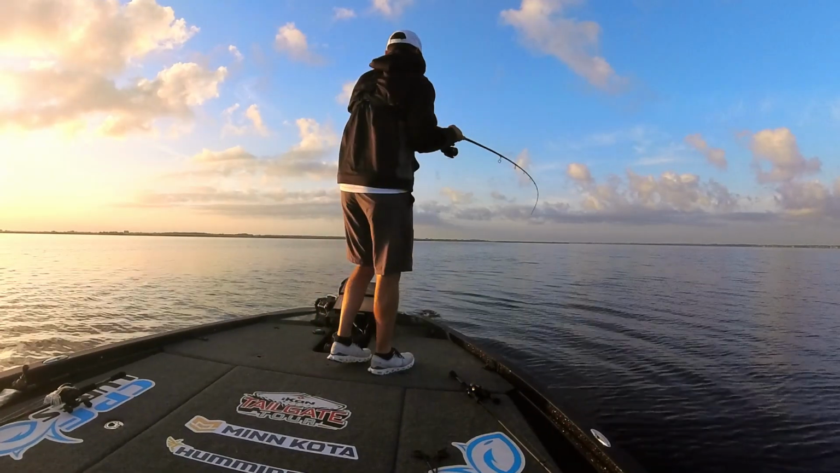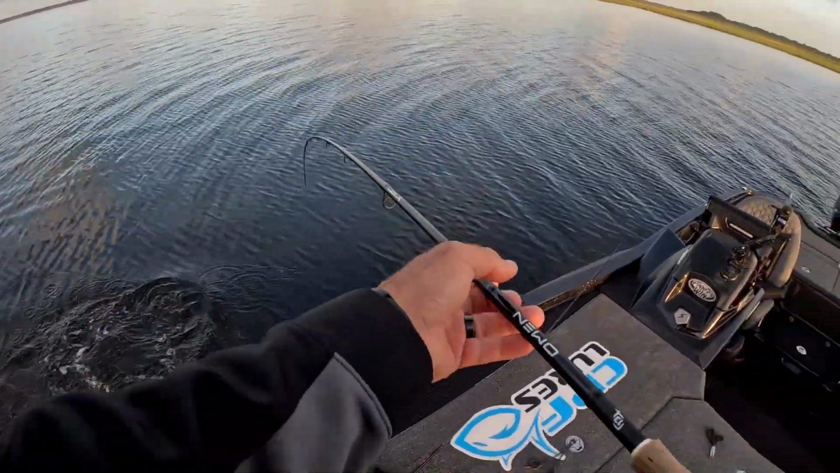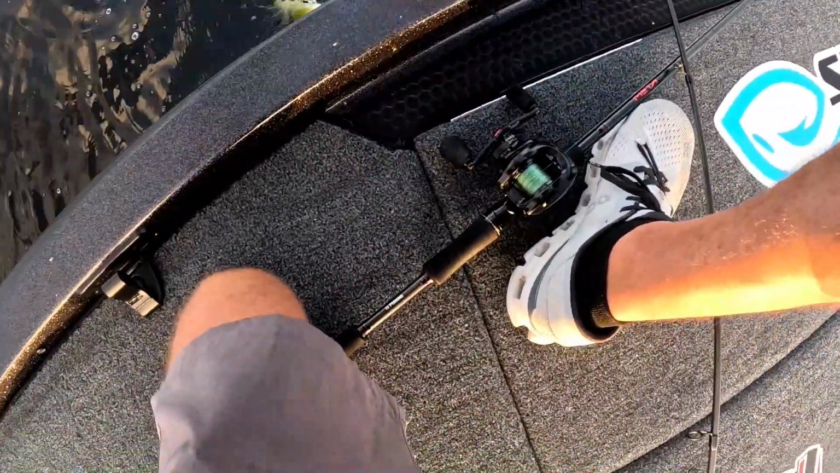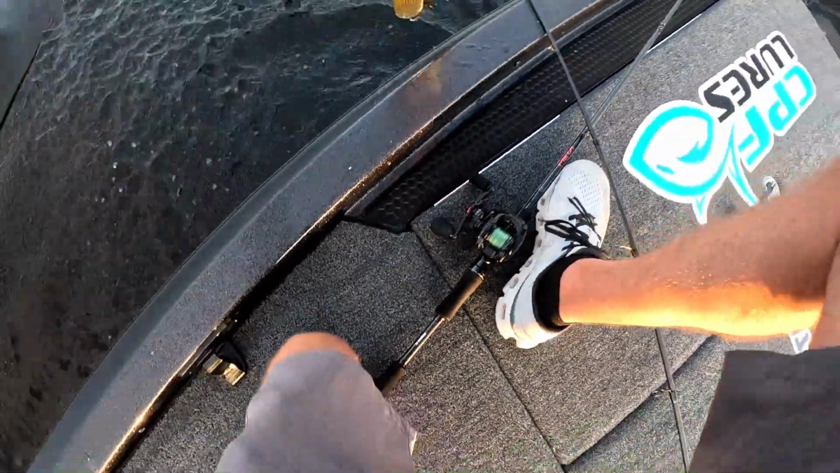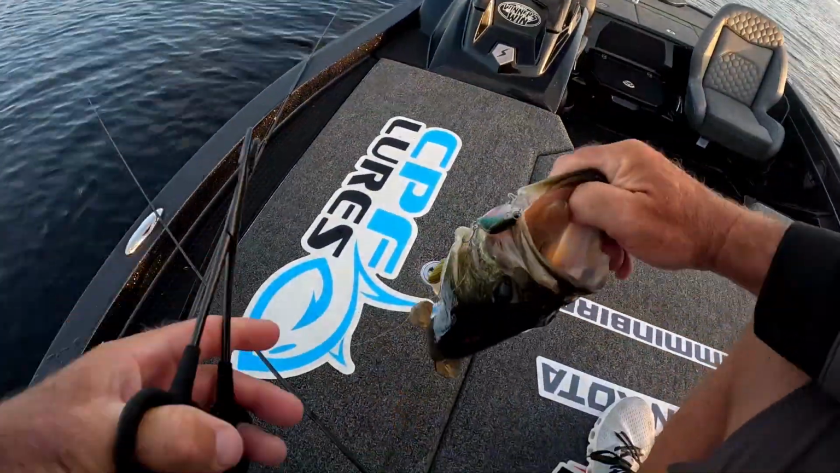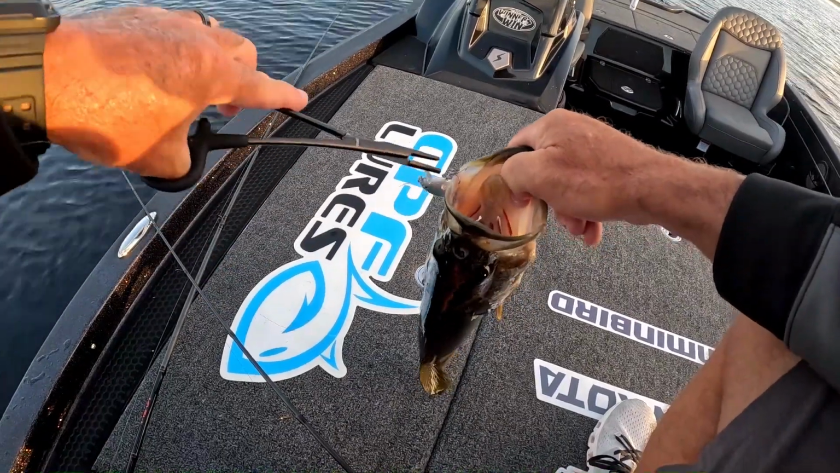I'm out on Lake Toho, by the way. First week of May. Fish is pulling. A little bit better than the other one. A little bit better. Hook's got him. A little bit better fish.